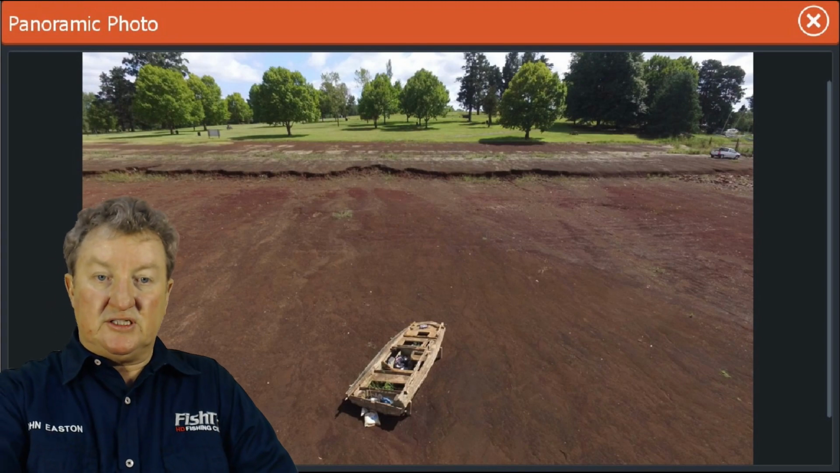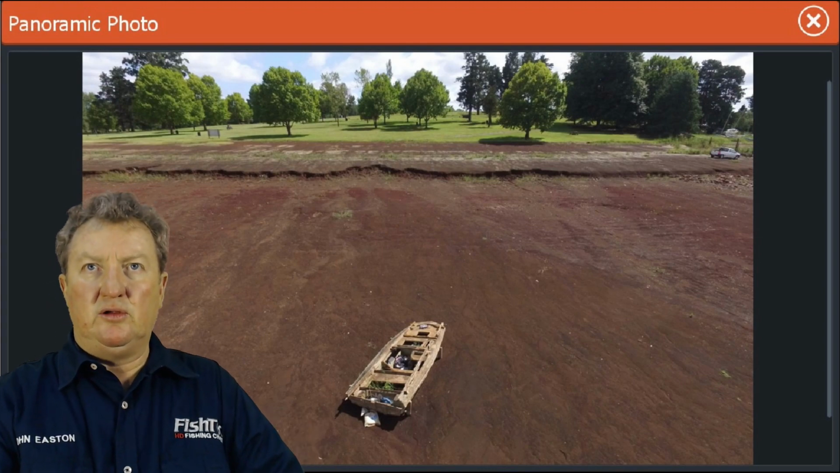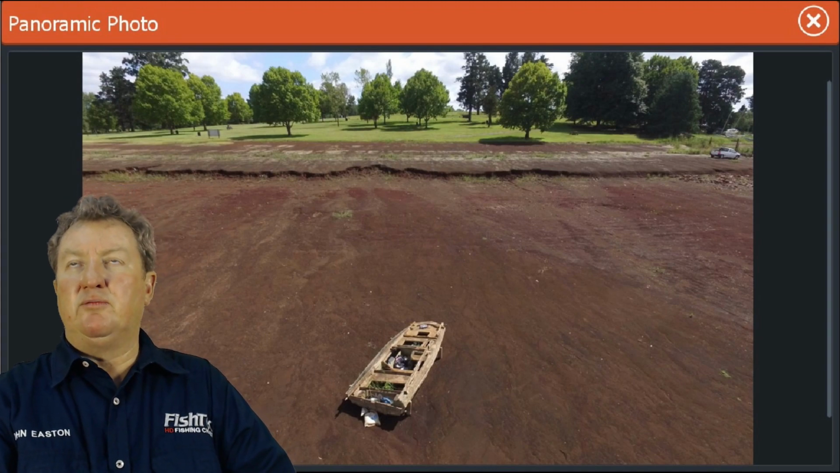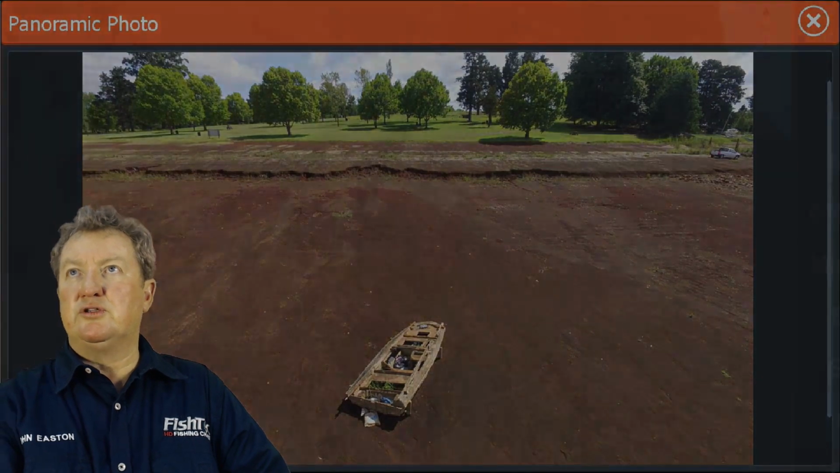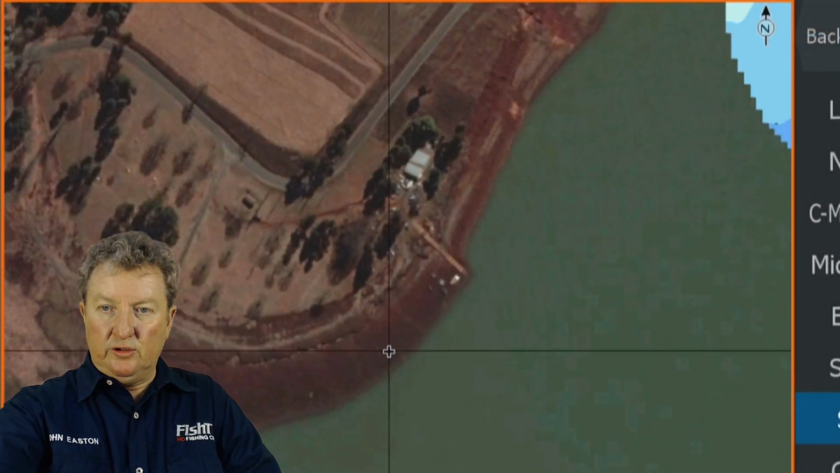Now, in order to see what that would look like on the actual finder, let me go back to the HDS 9 set. I'm going to merge that in. There we go. Okay. You're going to zoom in here.